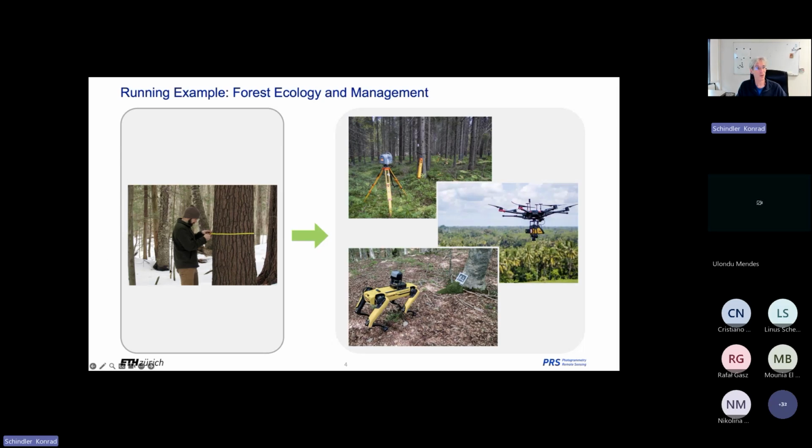So here on the left, this is the caricature of the traditional way of measuring parameters of trees in the forest. One of the standard parameters that many of you have certainly heard about is the diameter at breast height. That's basically the diameter of the tree at 1.30 meters above ground, which is correlated, if you know something about the tree species, with the wood volume, even with the height, with the density. You can also go towards biomass and so on.